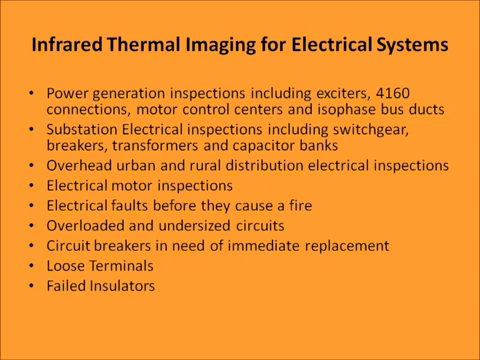Infrared thermal imaging for electrical systems can be used for power generation inspections, including exciters, 4160 connections, motor control centers and isophase bus ducts, substation electrical inspections including switchgear, breakers, transformers, and capacitor banks, overhead urban and rural distribution electrical inspections, electrical motor inspections, electrical faults before they cause a fire, overloaded and undersized circuits, circuit breakers in need of immediate replacement, loose terminals, and failed insulators.